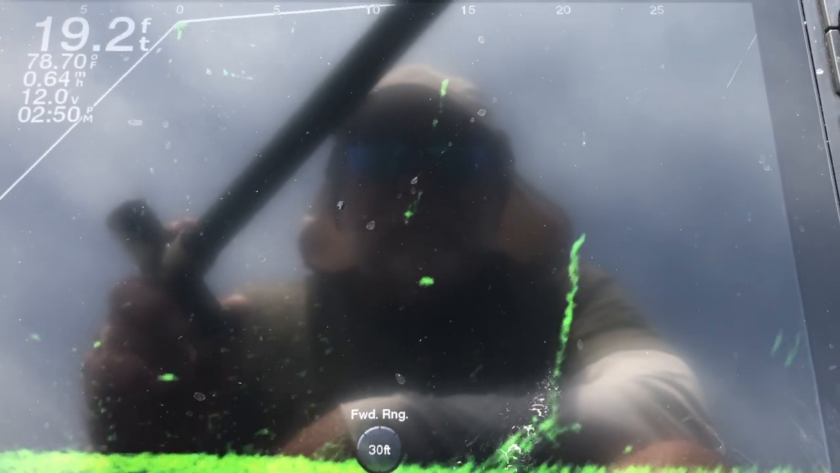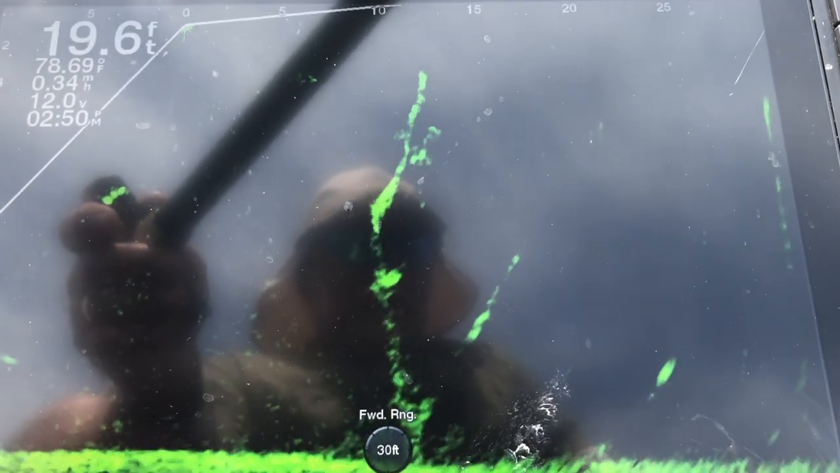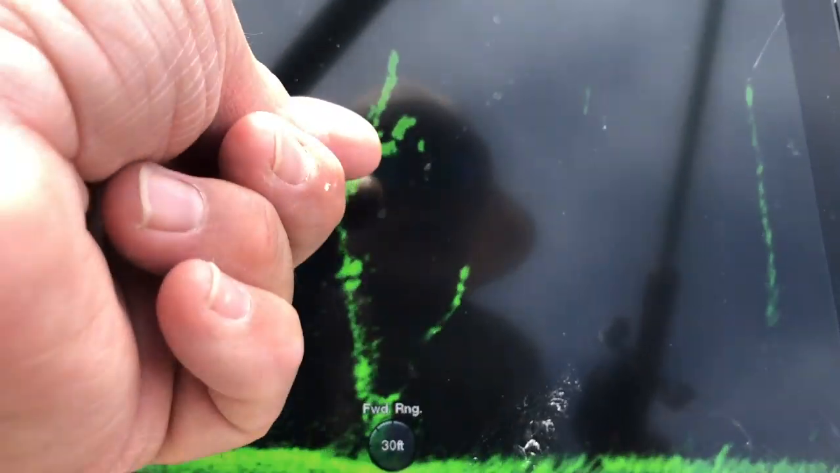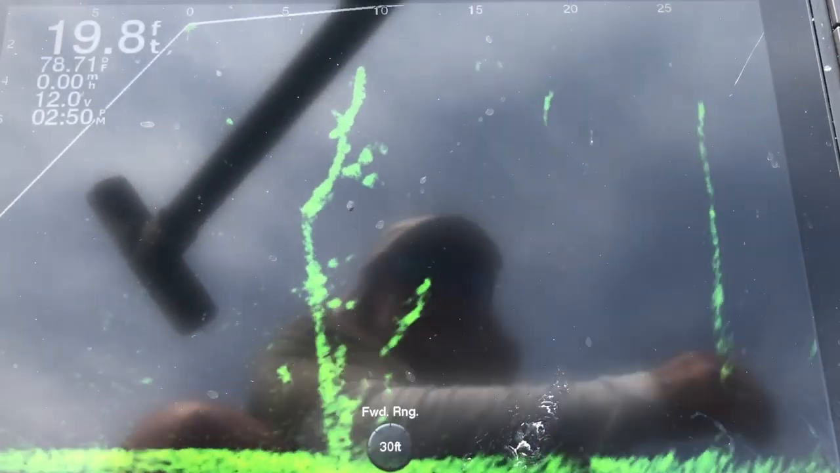I'm fortunate enough I've got spot lock, so I don't have to worry about expert boat control. I just get up close enough and hit the spot lock, and then I can worry about catching one of these fish right here if they will stay put.